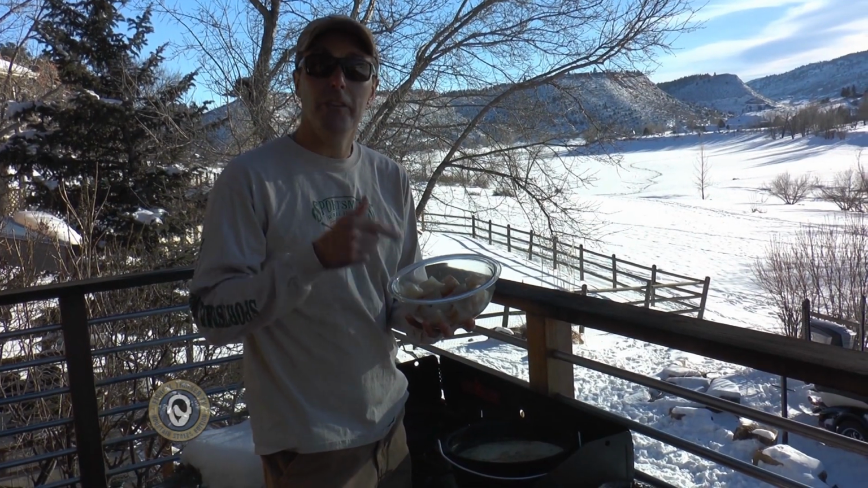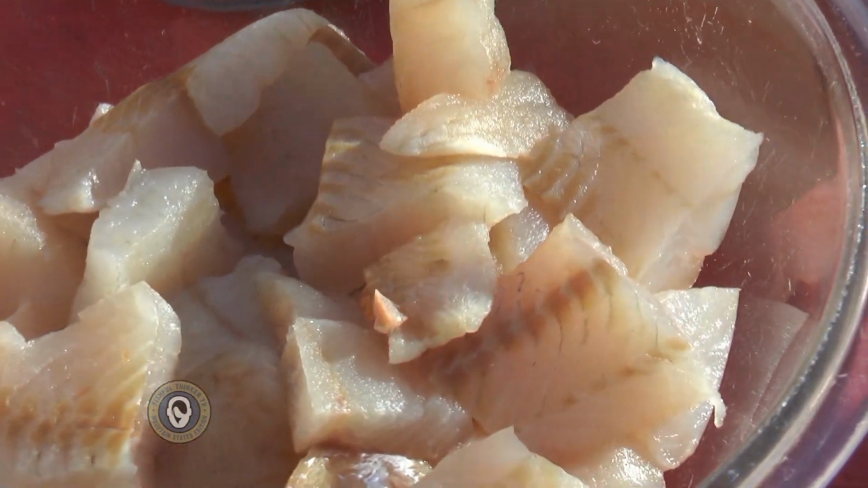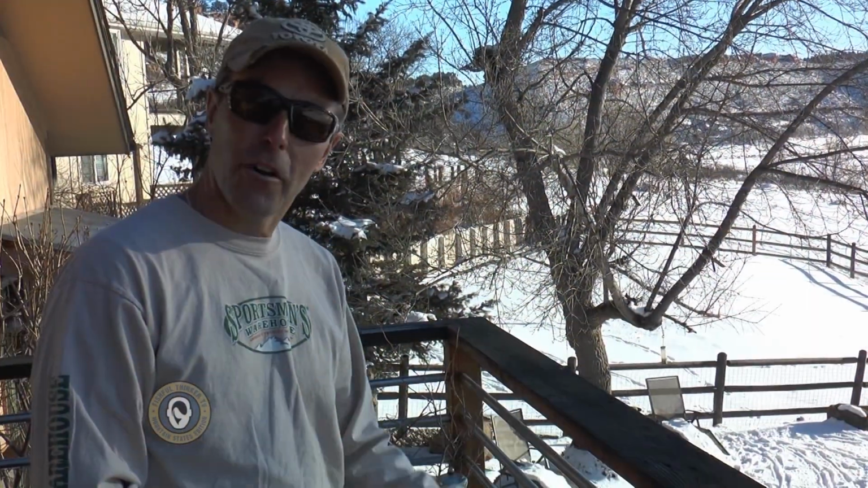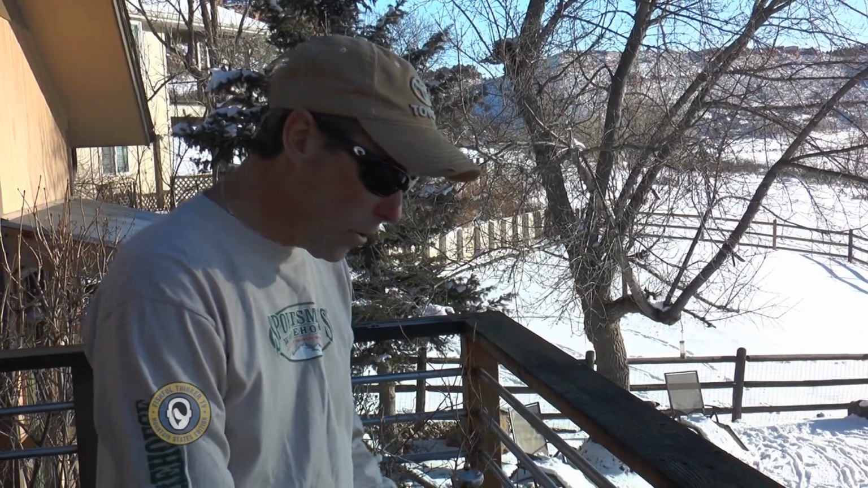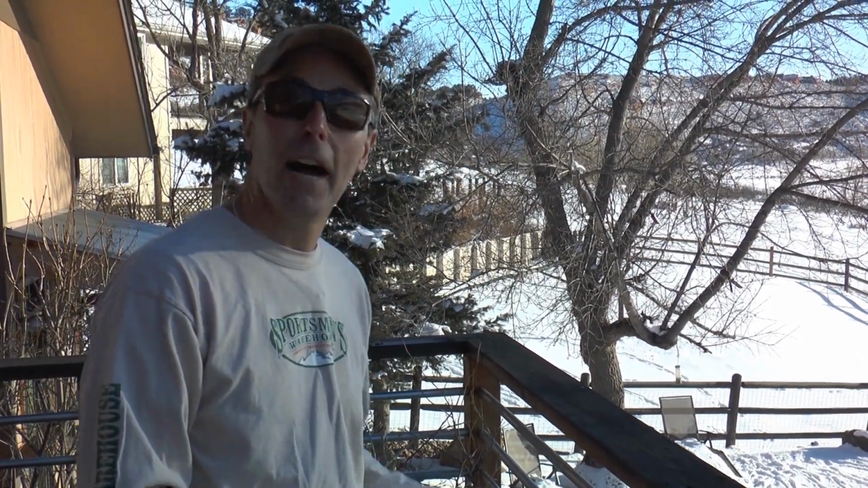What I have in here is 2 walleyes in the 18-inch range that I filleted. I made sure they were boneless, and then I chunked them into big pieces. All right, guys, so we stirred all the fish in there. As soon as it comes back to a simmer at all, as soon as we start seeing bubbles, we're gonna go ahead and take it off and put a lid on it.